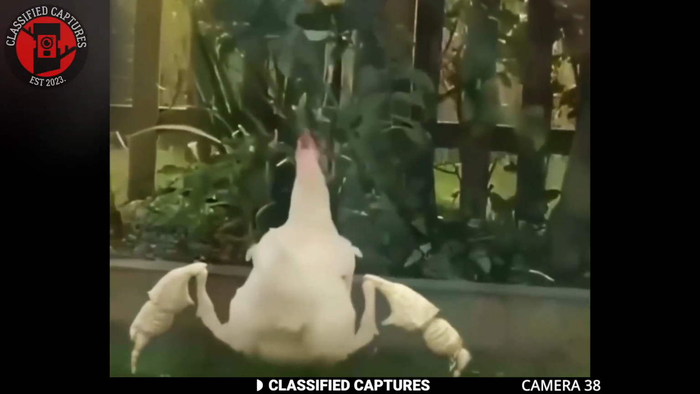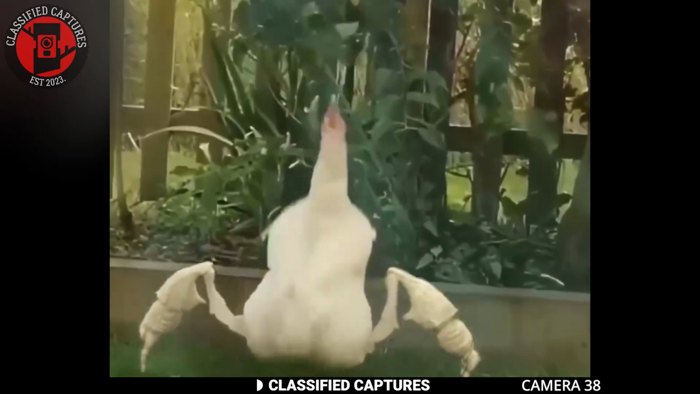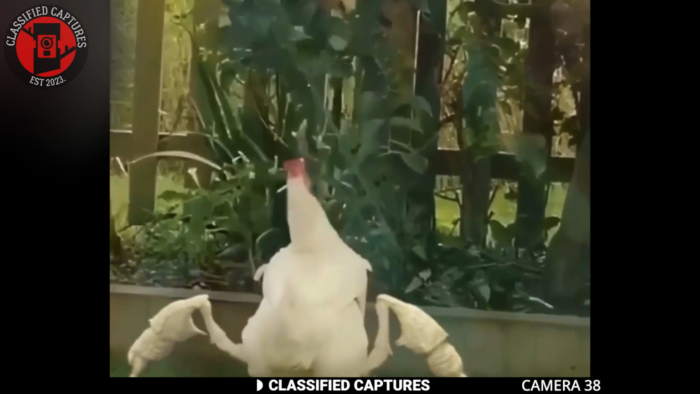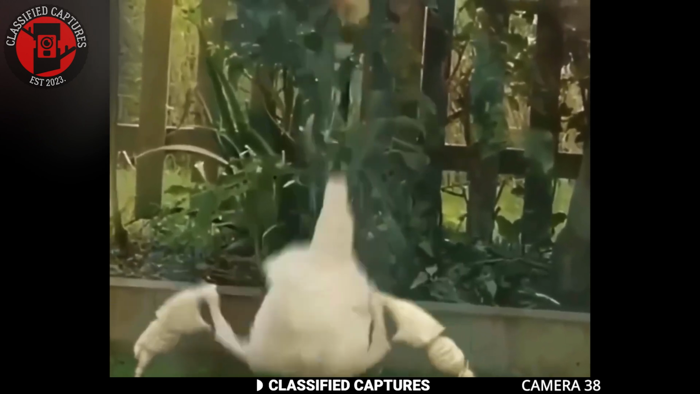I'm not exactly sure what to make of this, but this certainly doesn't look right. You guys see a chicken with crab legs too, right? Could it be some sort of hybrid with spliced DNA or surgically altered limbs?